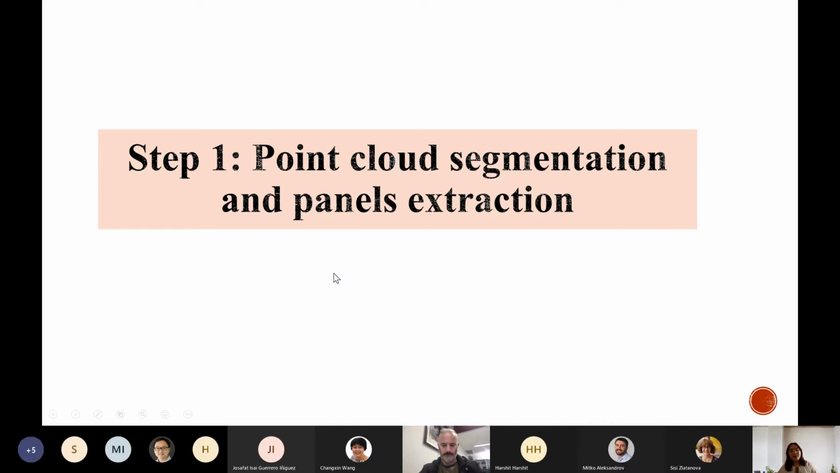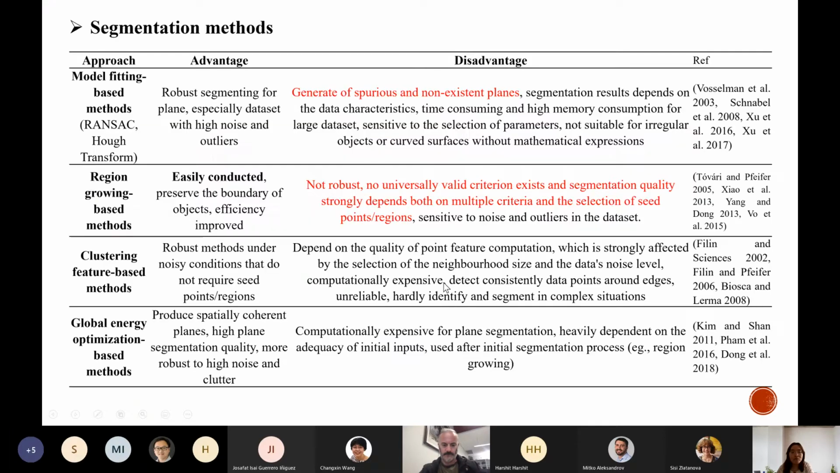Then comes the detailed introduction of the process. Step one is the point cloud segmentation and panel extraction. Currently, there are many segmentation methods, such as the model fitting method, the region growing cluster-based method, and the global energy optimization method. All these segmentation methods have their advantages and disadvantages.